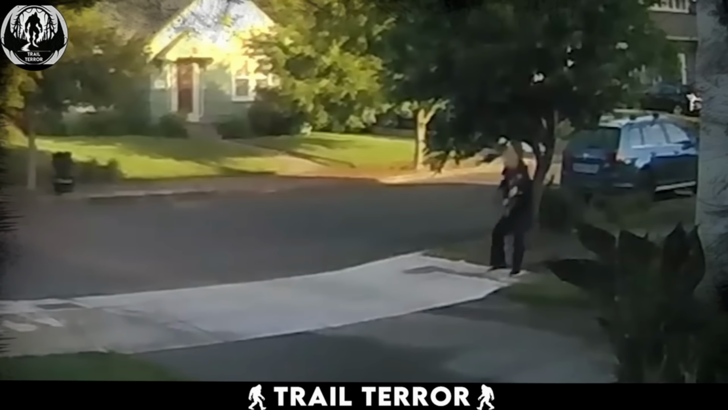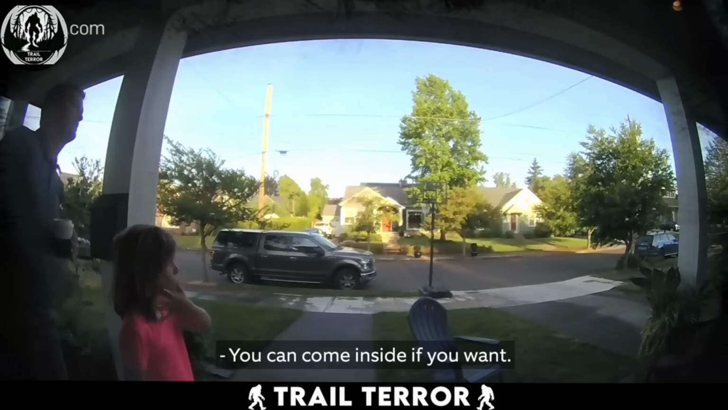They attempt to distract the coyote, drawing its attention away from the woman and her dog. Meanwhile, they call out to the woman, offering her and her pet shelter until the coyote leaves and the danger has passed. You can come inside if you want.